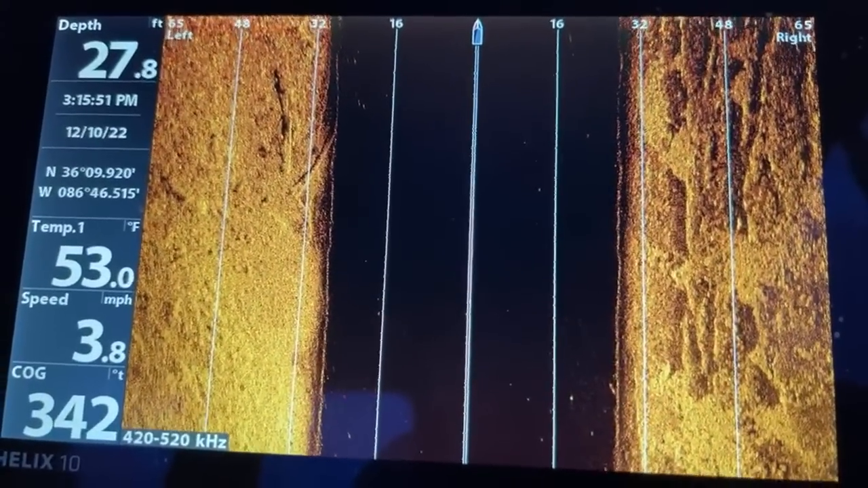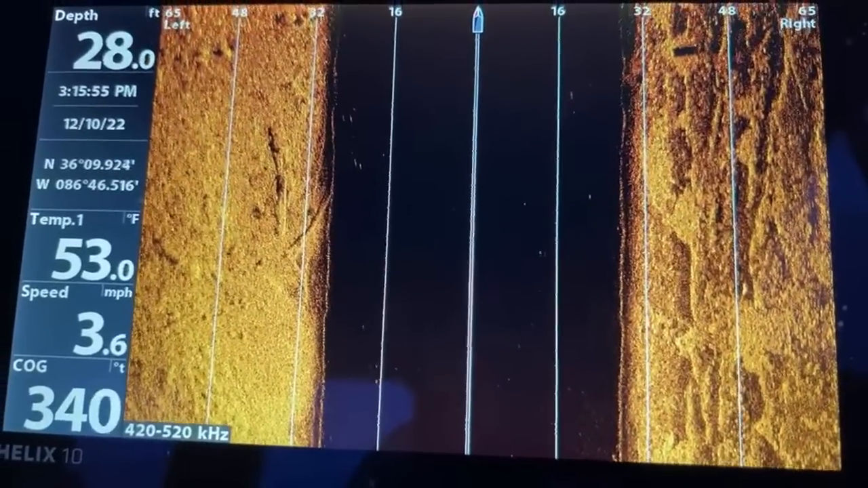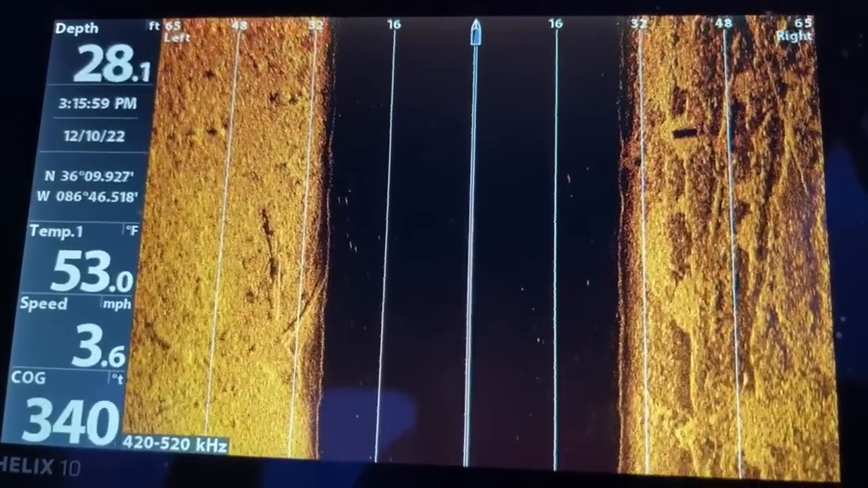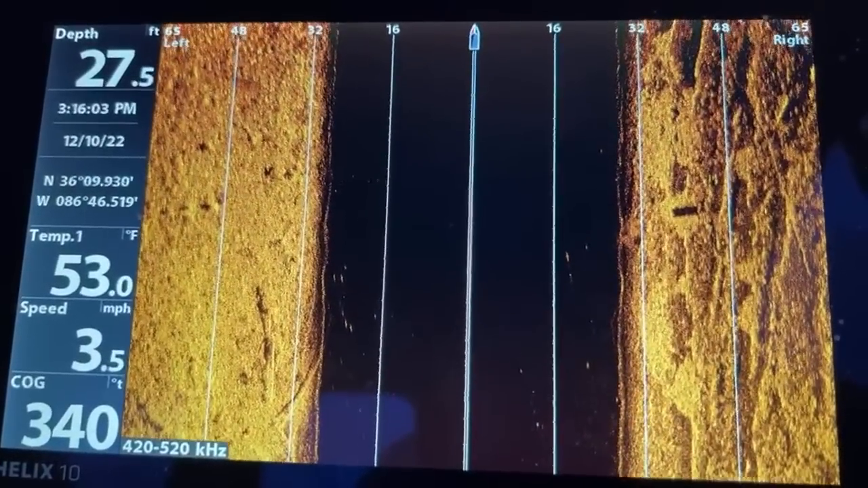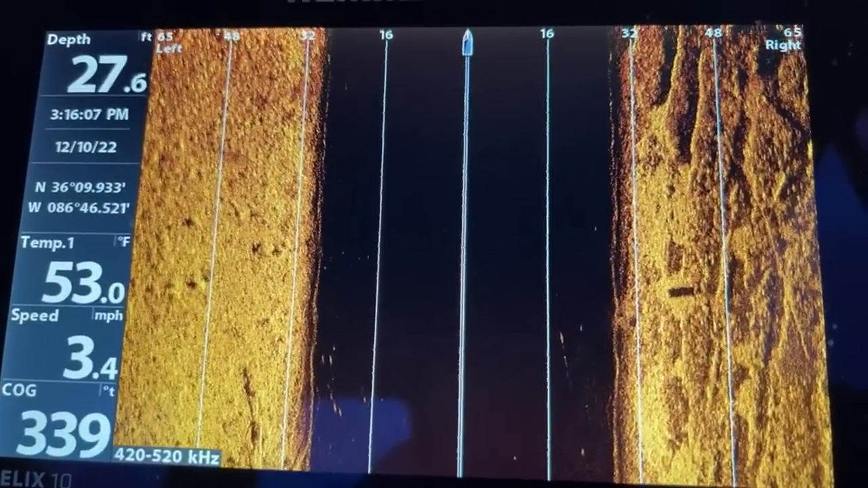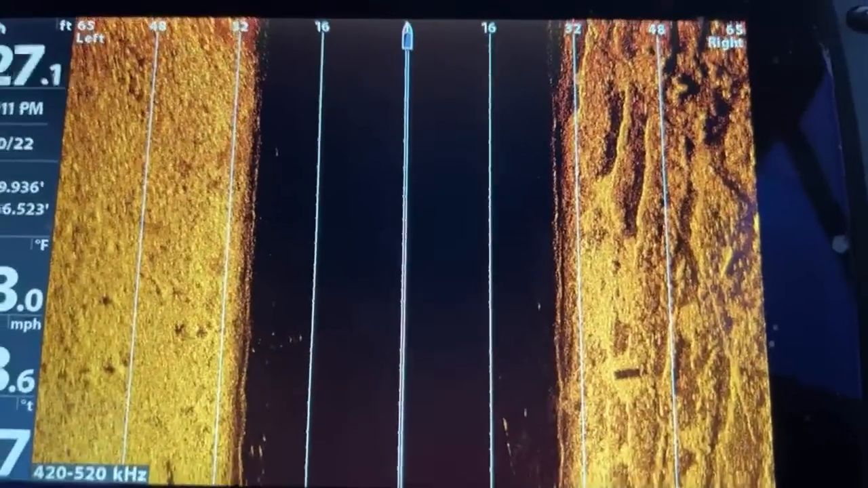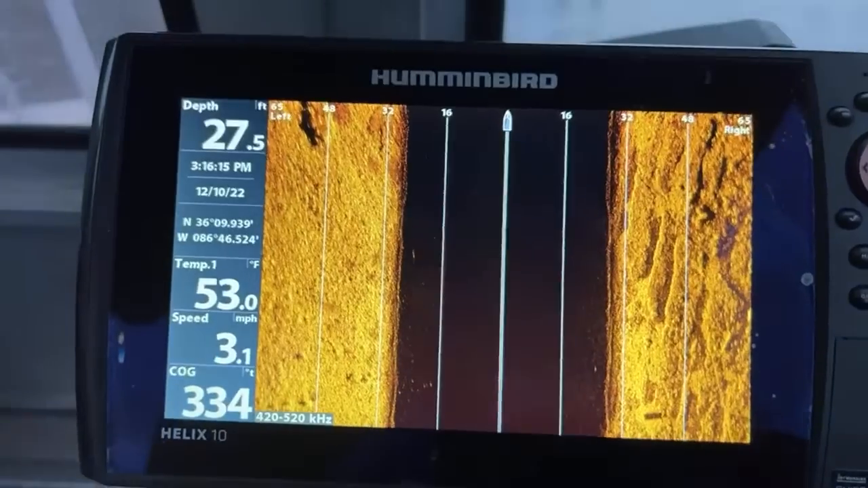I want to be as transparent as I can be with people. Having this and doing this type of job, I want to be able to bring home everybody. So if I can help one person on how to work their sonar, I'm going to do it, because that's the whole goal, is to bring these people home.